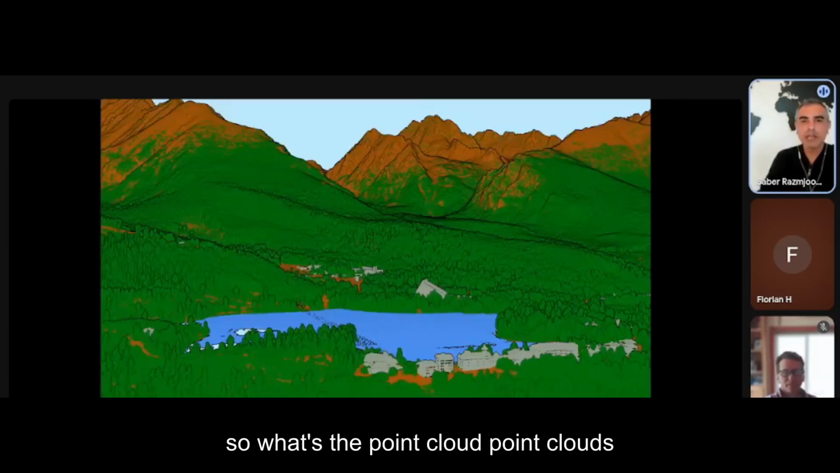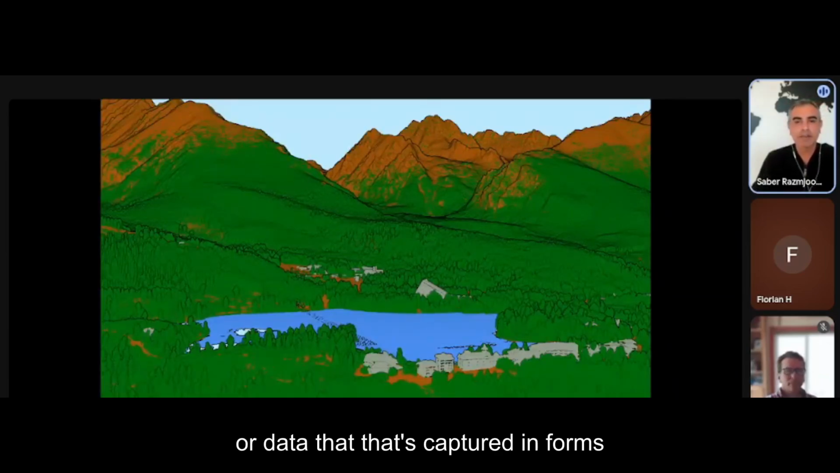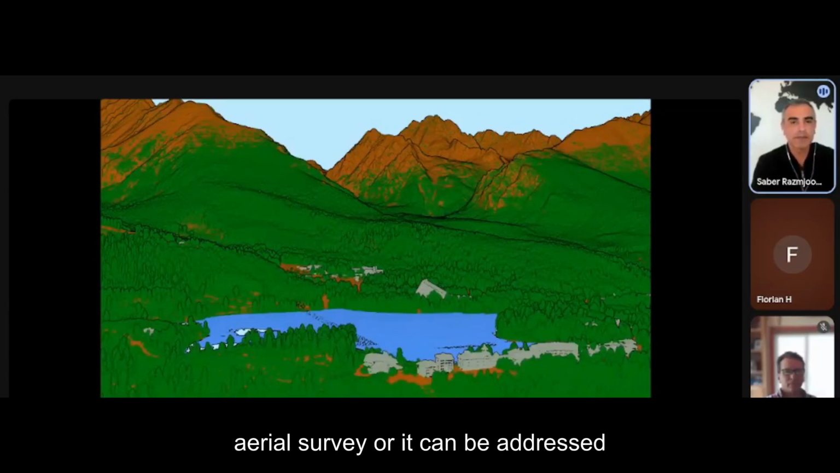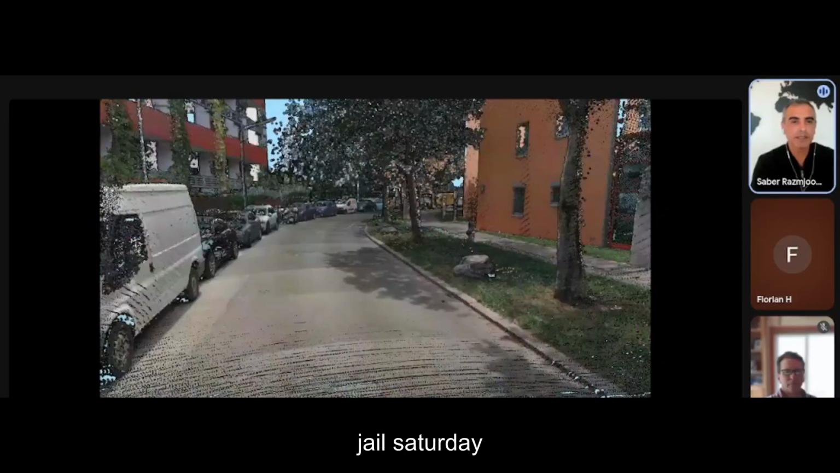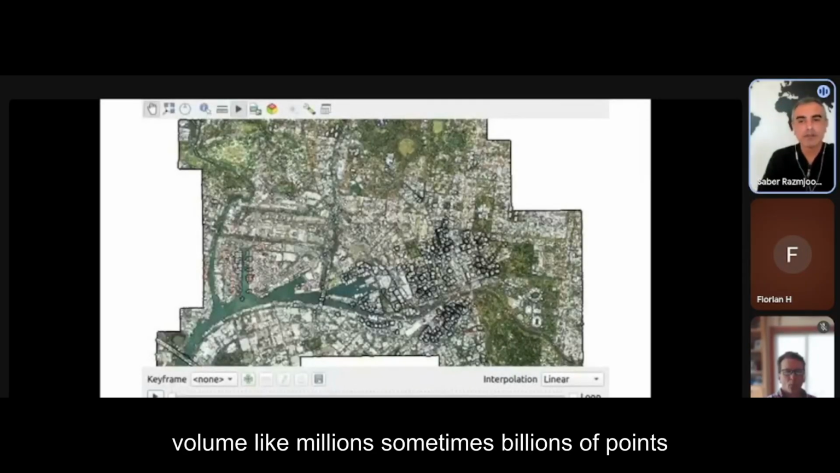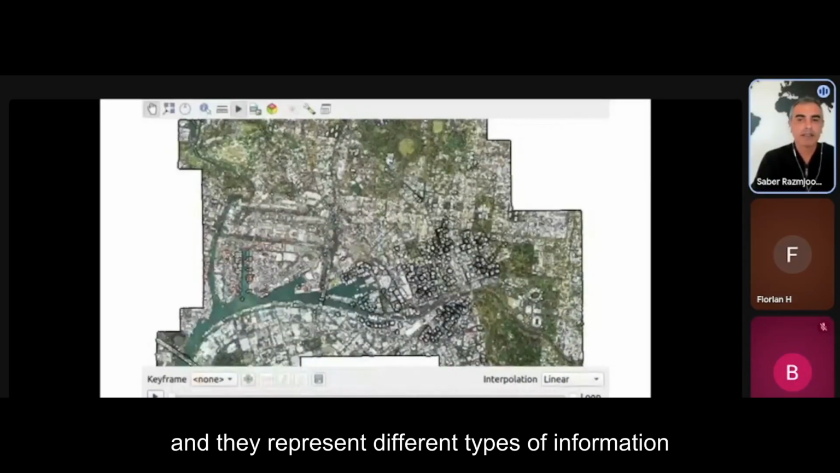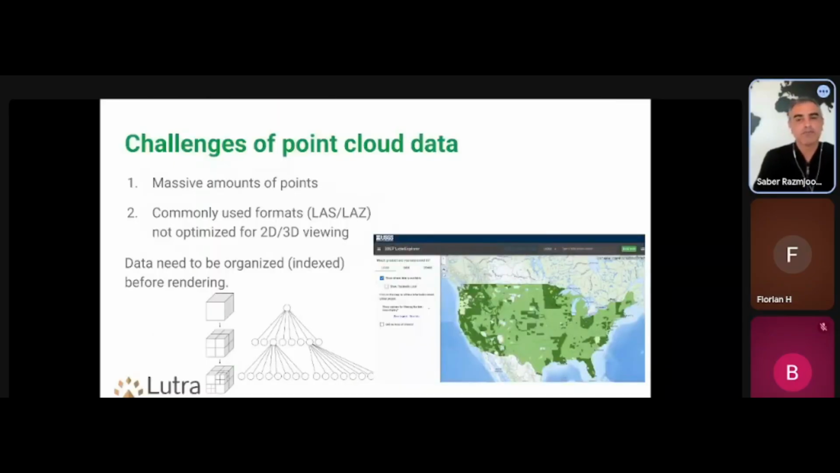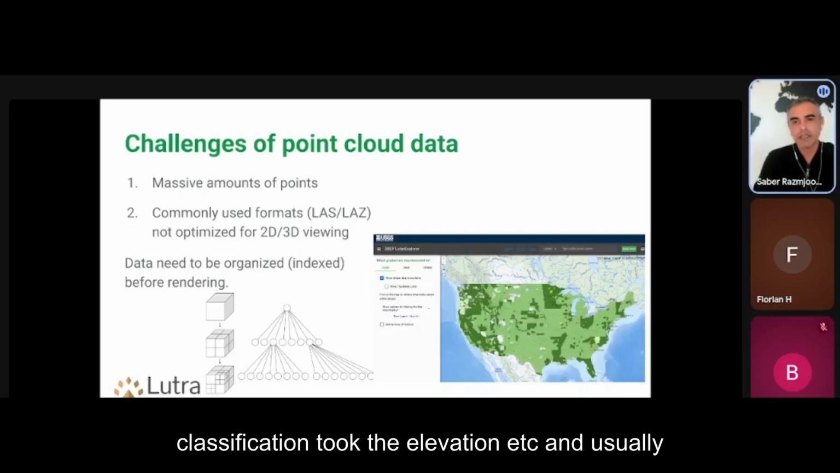And so what's point cloud? Point clouds are data that are captured in forms of point. It can be an aerial survey or it can be a terrestrial survey. These data usually are in large volume, like millions, sometimes billions of points, and they represent different types of information from classification to the elevation, etc.